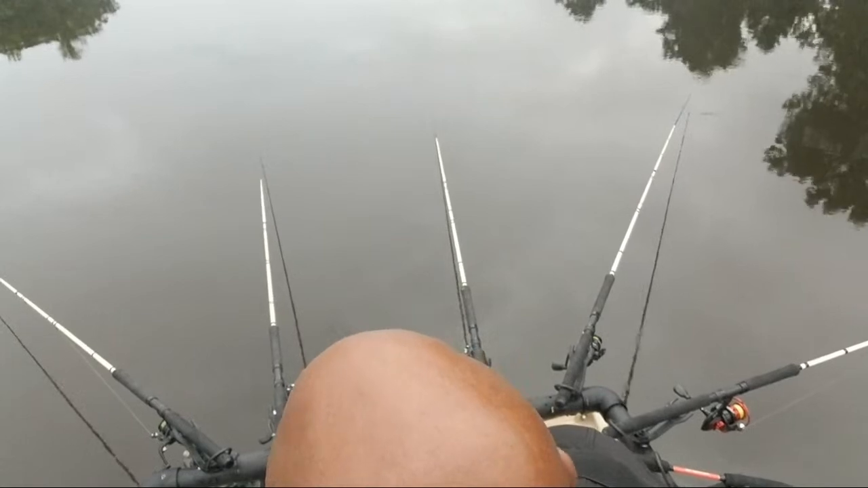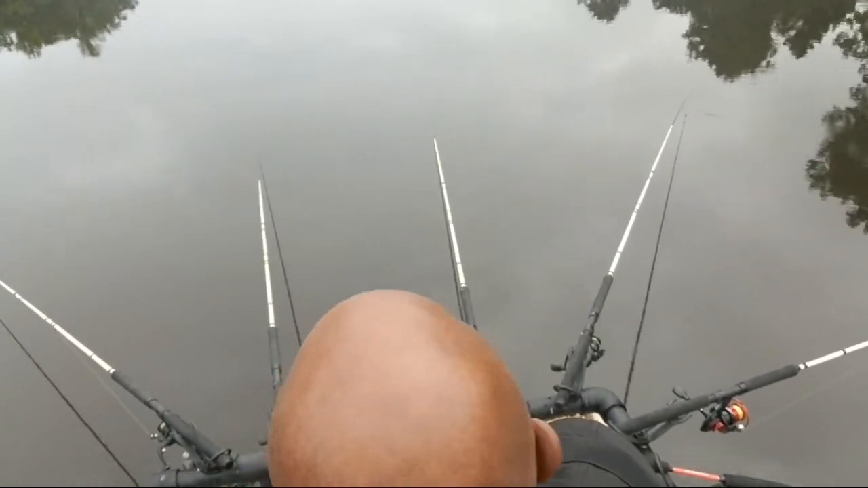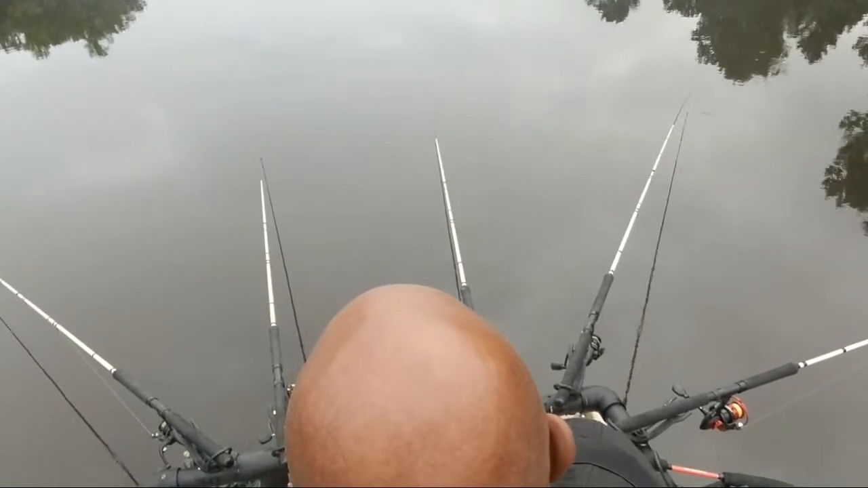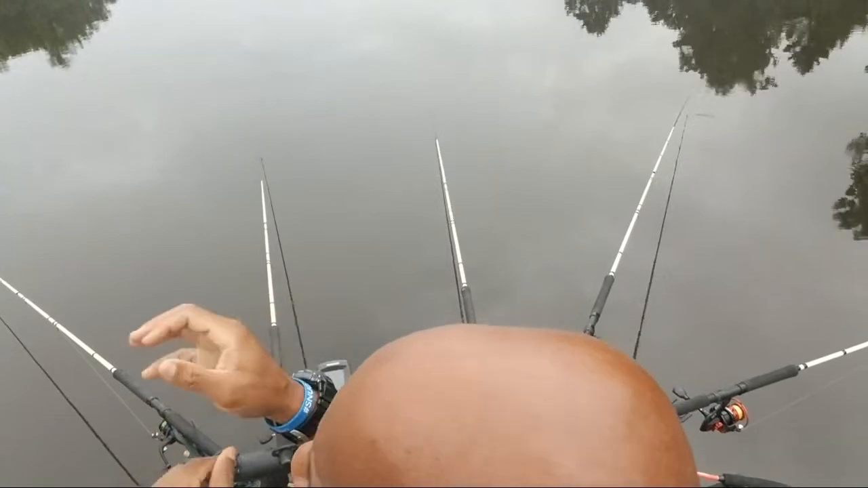Let's go over here and see if we can have a little bit of luck. And we're going to catch a few here, see if they're biting, and then we're going to go to the back. Man, that water temperature has definitely dropped. Remember, when you're crappie fishing, it's all about the water temperature. You have to figure out whether they're biting in the morning or whether they're biting in the evening.